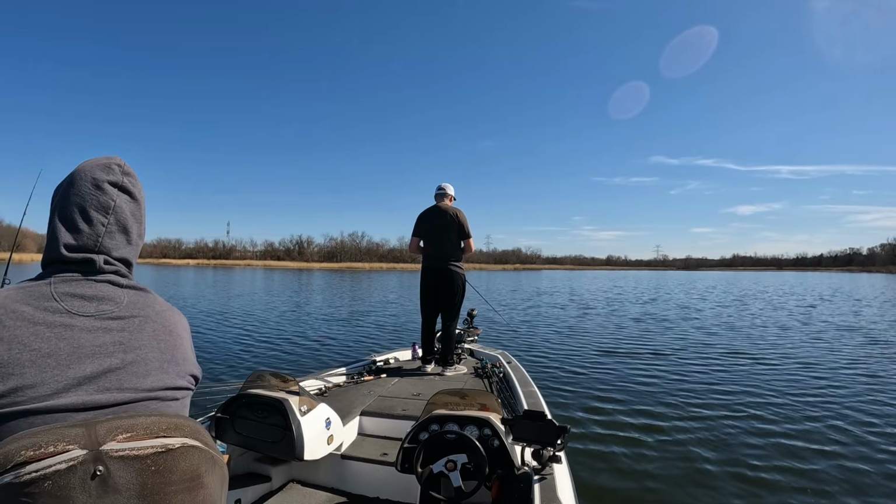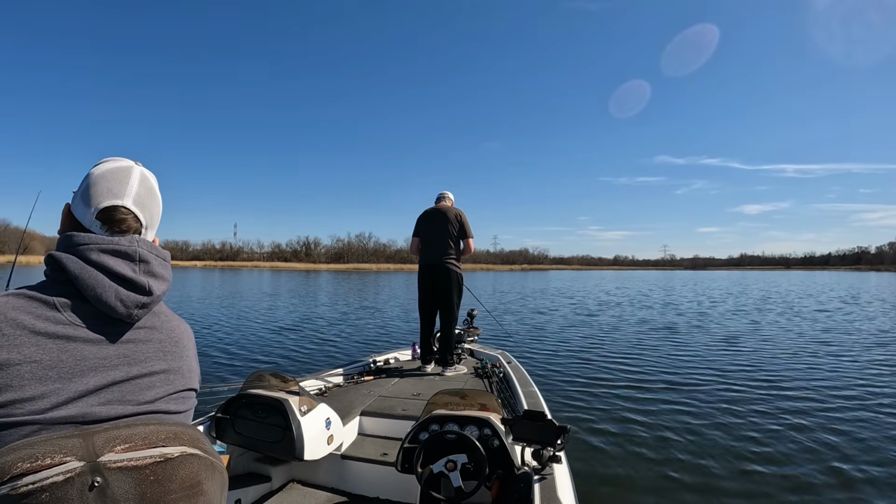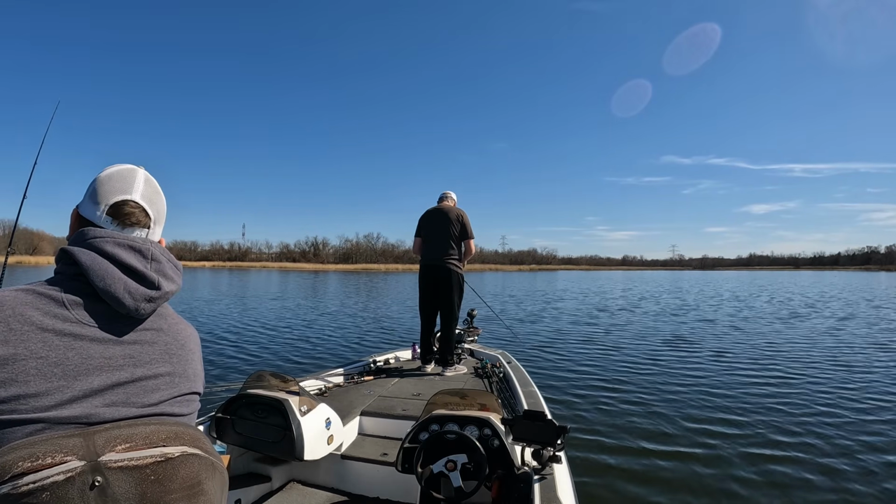I love how the wind just went away completely now. Yeah. You'd think the water would be warming up faster. Yeah. It'll be till next weekend.